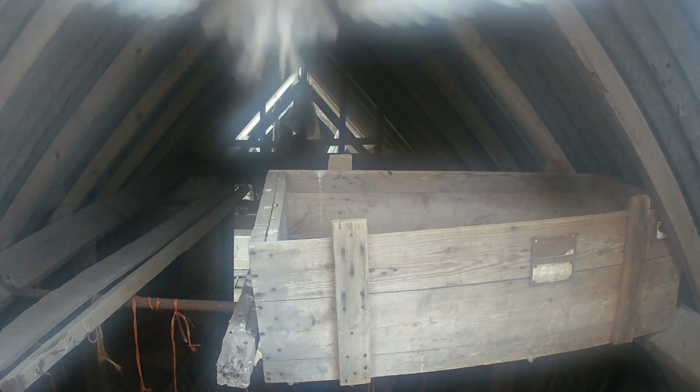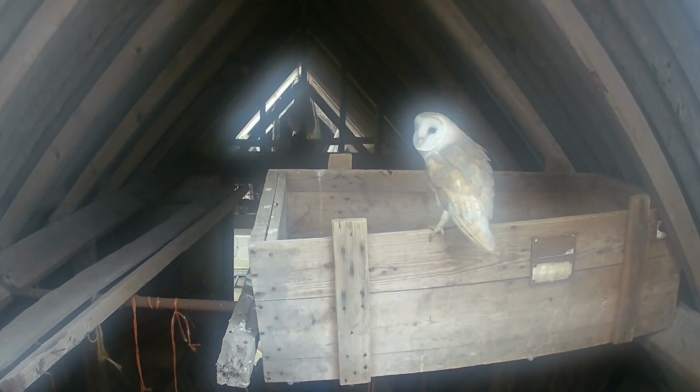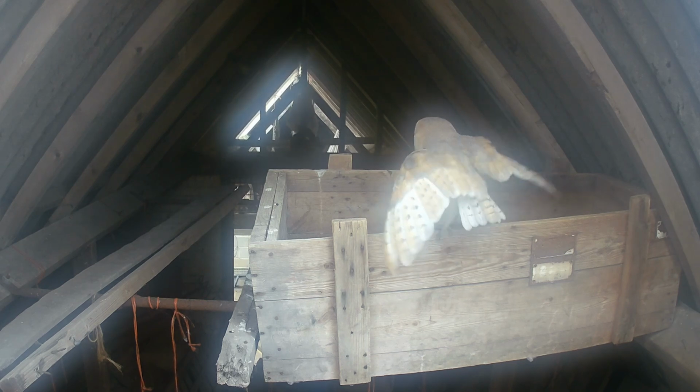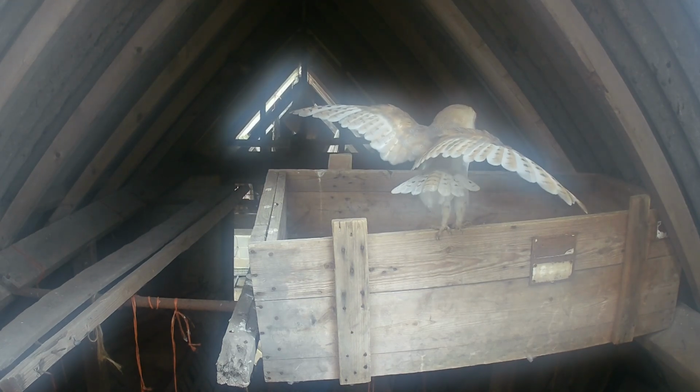And again, in this sequence, it jumps up onto the camera. But if you look over the beam, over in the distance, you'll just see a squirrel running through. And the owl spreads its wings and snaps its beak as the squirrel scampers past.